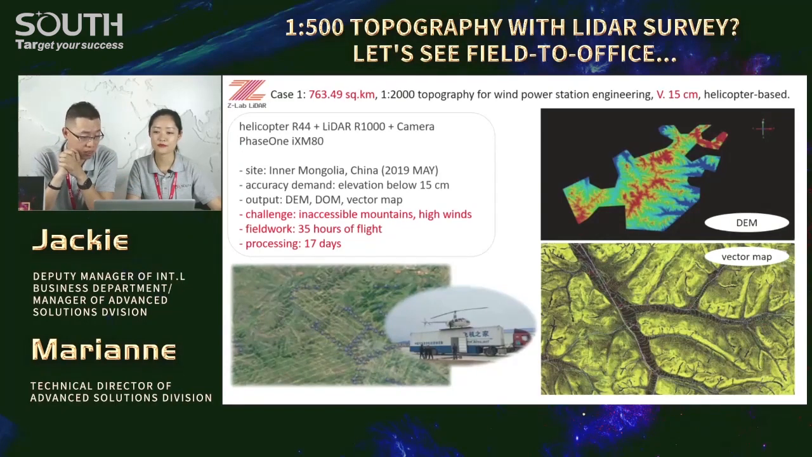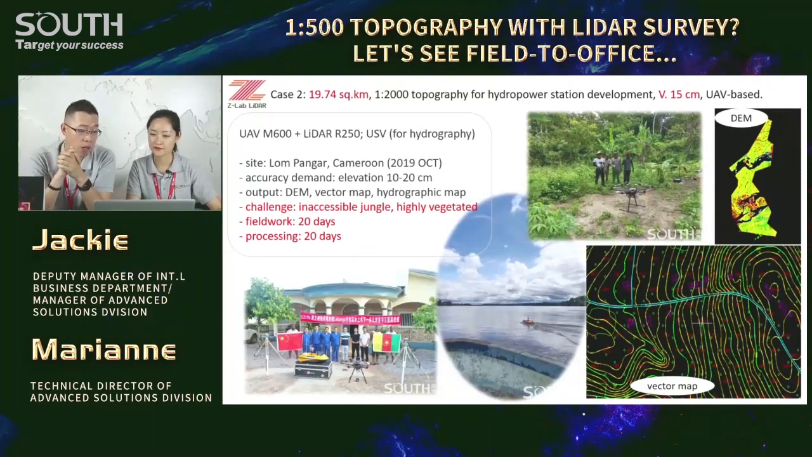Yep, helicopter based. Second one is a hydropower station development project in Cameroon, Africa. There we did both topography and hydrography with full gear of South solutions: UAV, LiDAR, and USV, the unmanned boat, the same model that Bing just showed us last Friday. Actually, the deliverables could be done within 1 week, but in practice, it took 20 days.